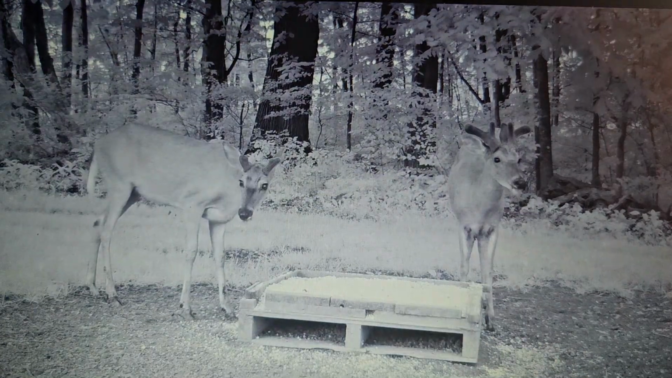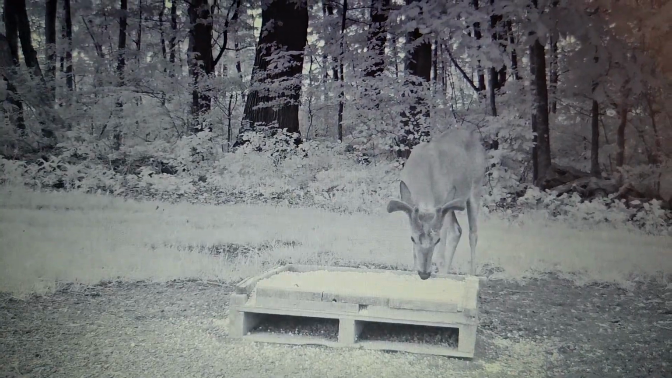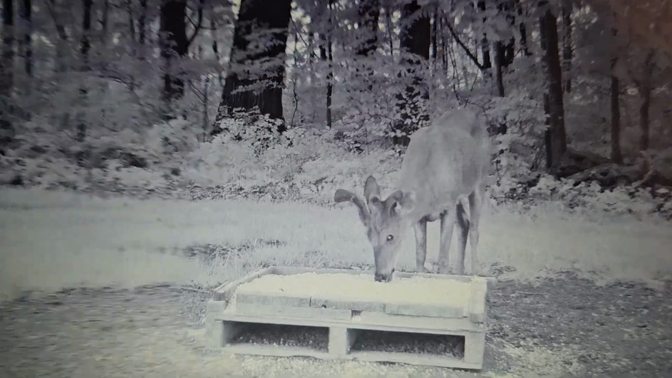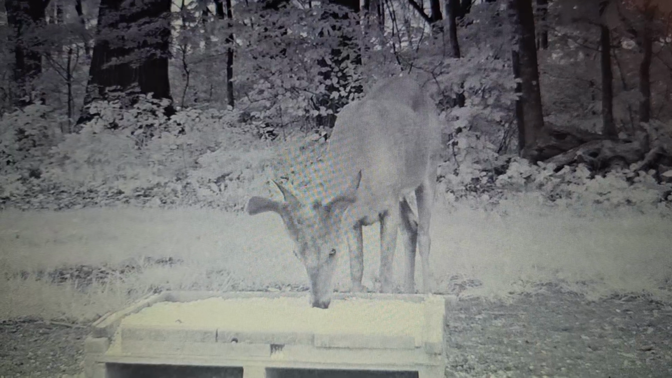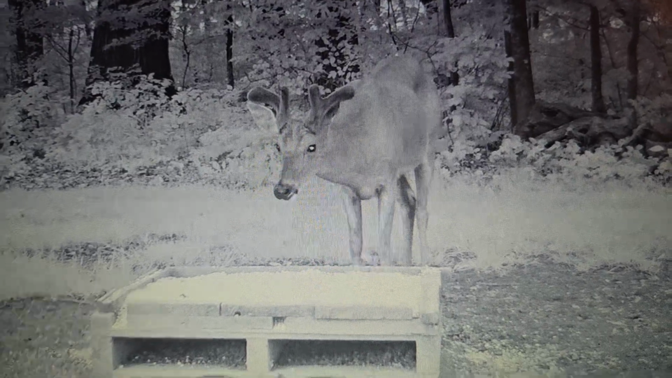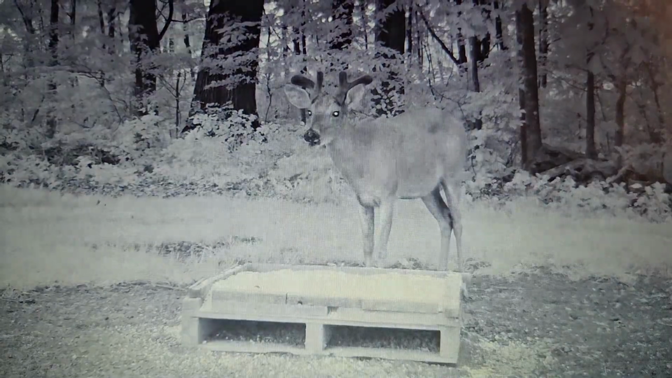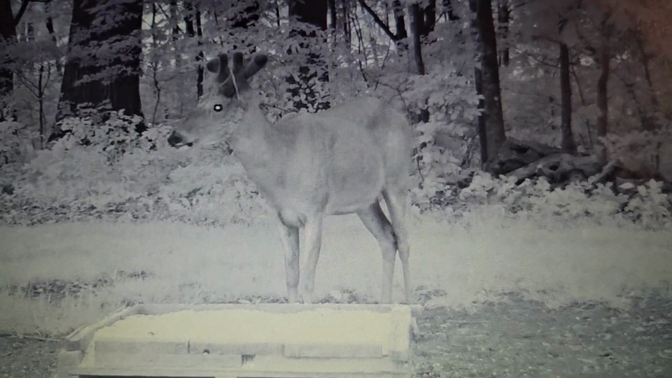I think he's 2, but I could be wrong. He'll be a nice buck when it's all said and done. I believe he's 3 years old.